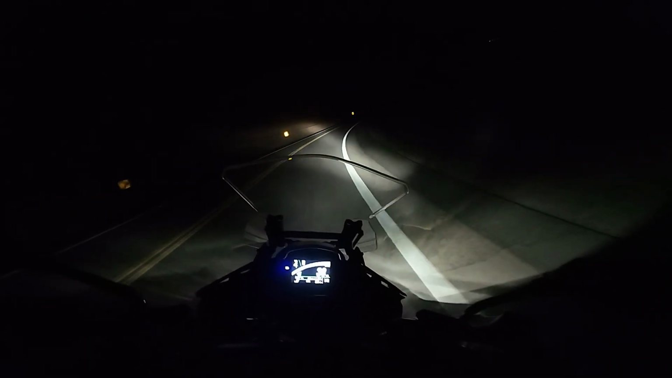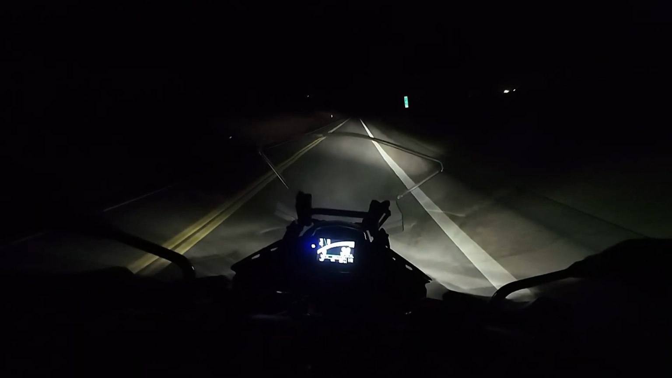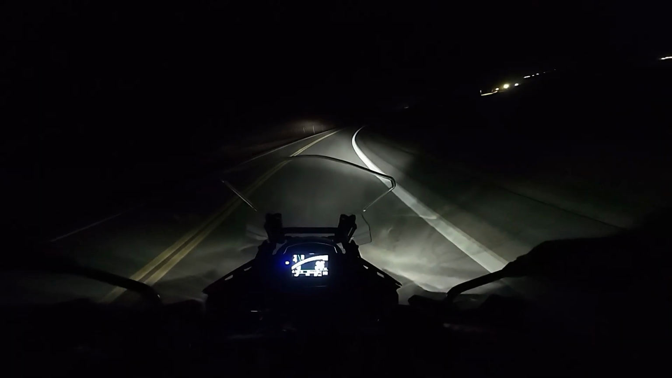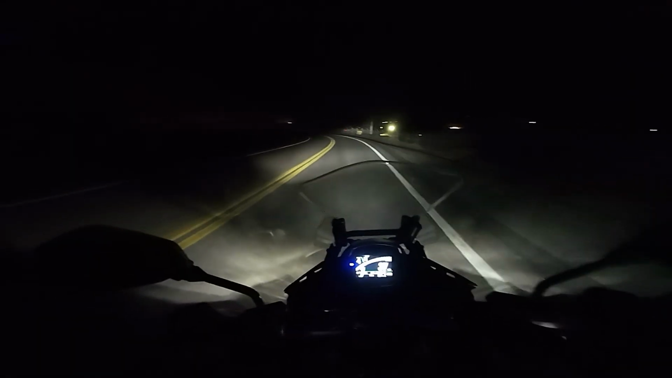Got to be careful the farther up this mountain you go, because there's some open range up here with cattle, and they like to be out at night, which isn't good for me. But I do think here shortly we're gonna pop a turnaround, head back down. Maybe I'll stop right up here in a minute and film an outro for you guys, because